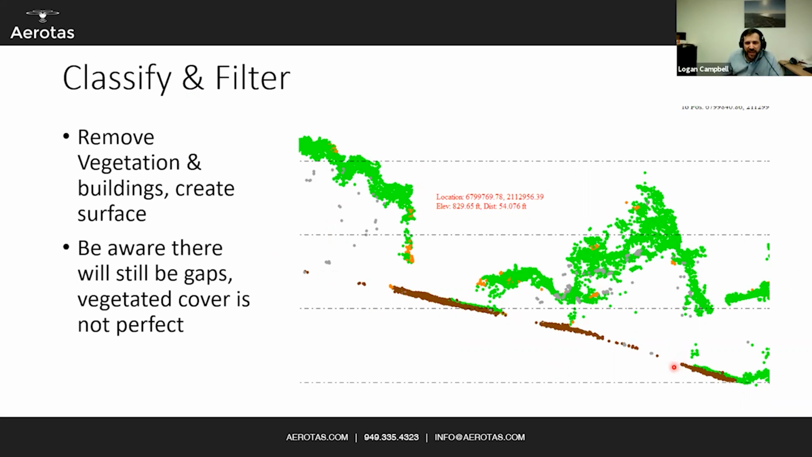This once again shows how it is imperfect, where there are still gaps in the ground data, but you can get rid of a lot of that vegetation very easily through some automated systems. Once again, it's not perfect, but it is very good, and it is certainly a useful step when starting your LiDAR processing to classify your point cloud automatically and remove a lot of the vegetated surface.